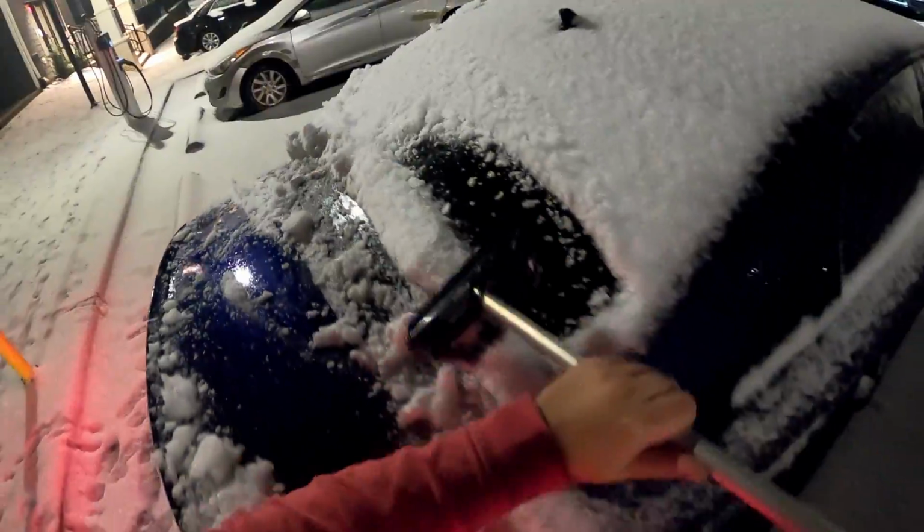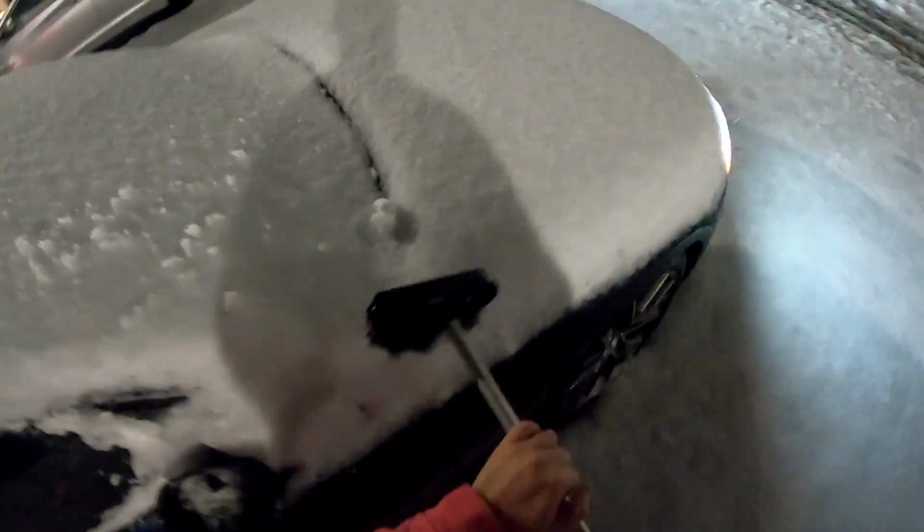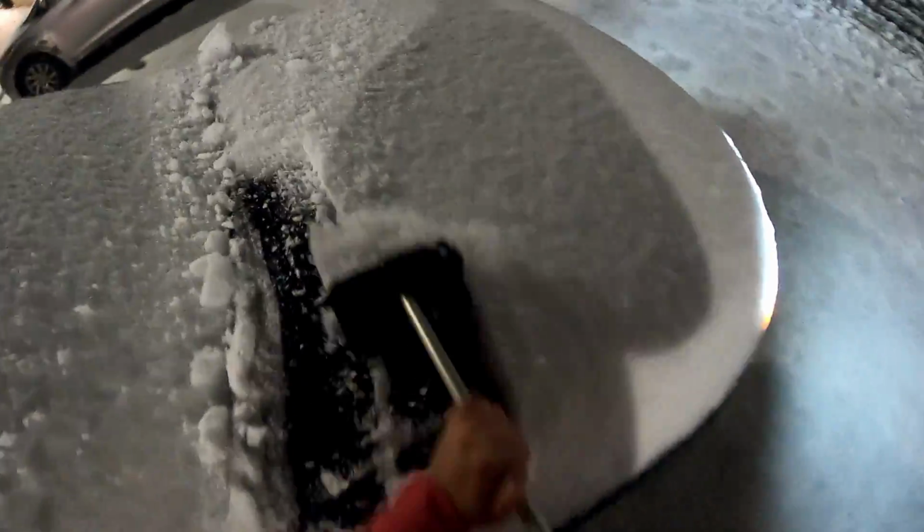Whew, it's chilly out. It's probably in the 30s, 20s with the wind chill. Probably got a couple of inches, 2 to 3 maybe. Wow, this is nuts. Woo.